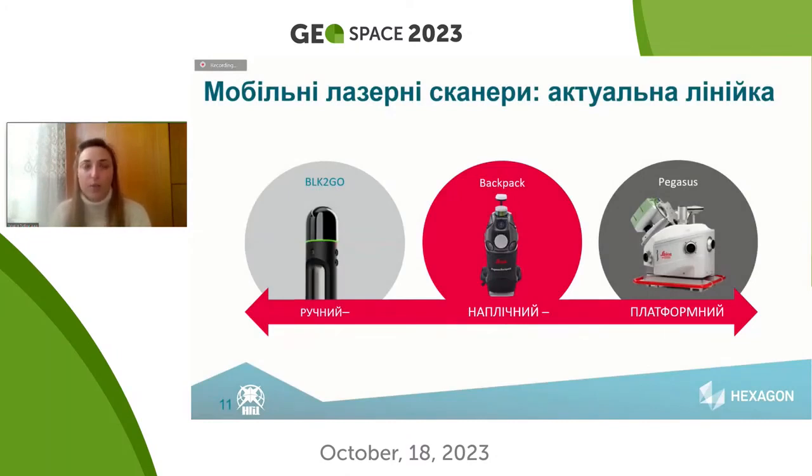So if we have the objects bigger than just territory of some building or some small place, this could be the territory which was ruined very heavily. So this should be processed through a graphic plan. You can use mobile laser scanners, so the territory of surveying increased, and we use the scanners which help us to save our time, BLK2Go.